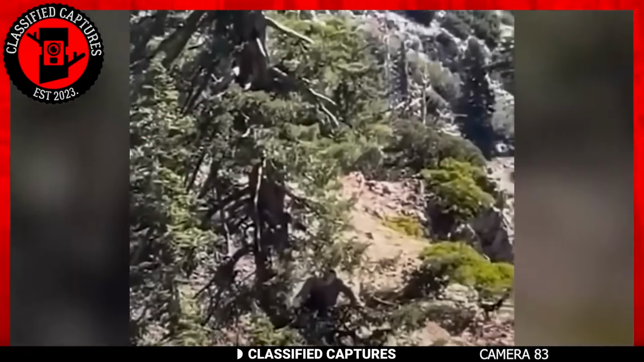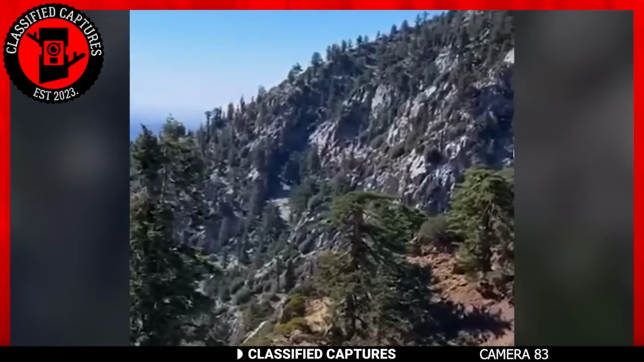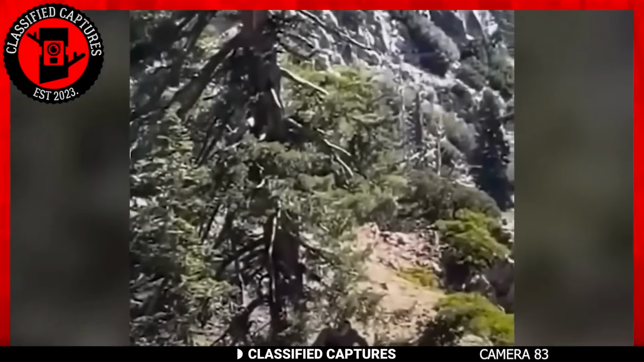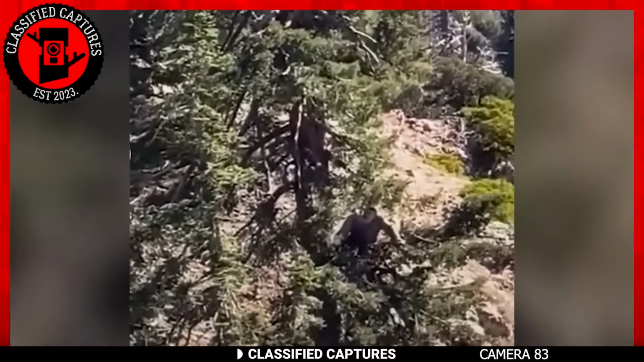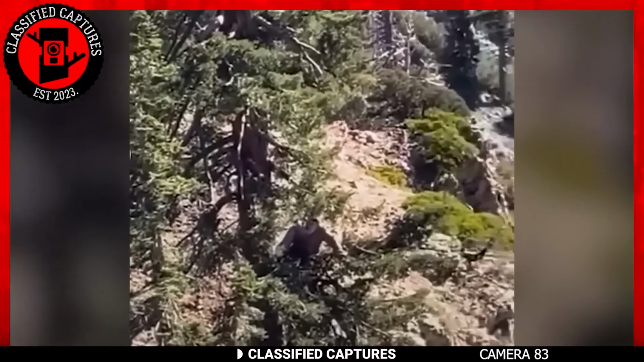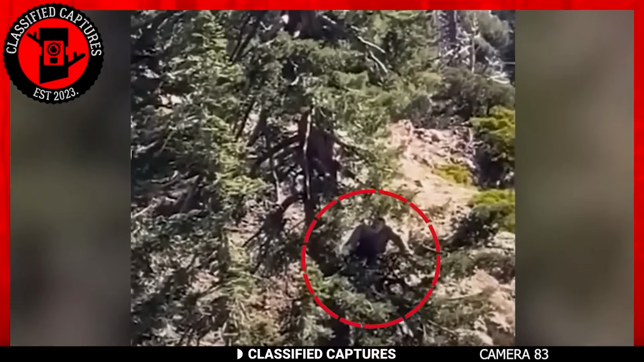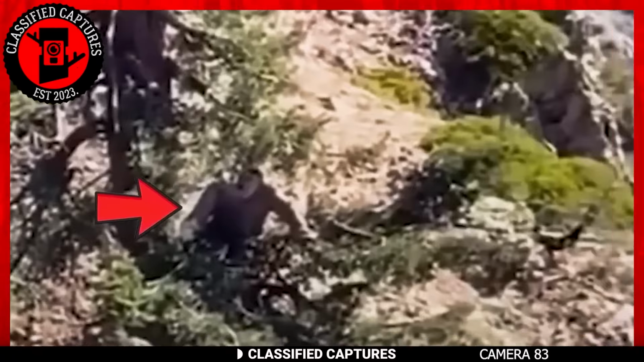Have you ever felt like someone was watching you during a hike in the mountains? Well, a group of hikers experienced that exact feeling when they reached the peak of a mountain and stumbled upon a mysterious figure in the woods. As they admired the breathtaking views, one of the girls noticed an eerie presence lurking in the distance. The figure's humanoid form and unblinking eyes suggested it was preparing to attack.